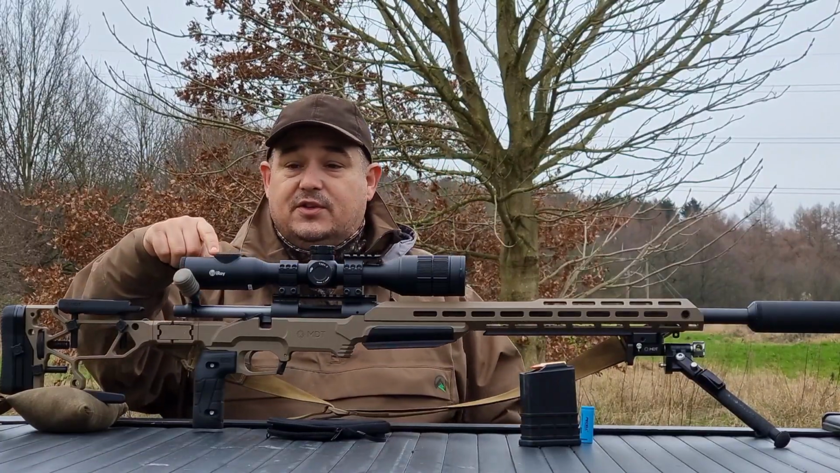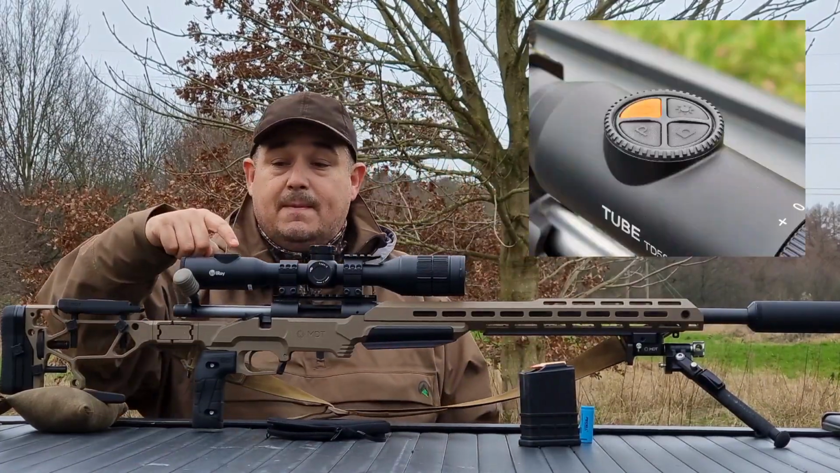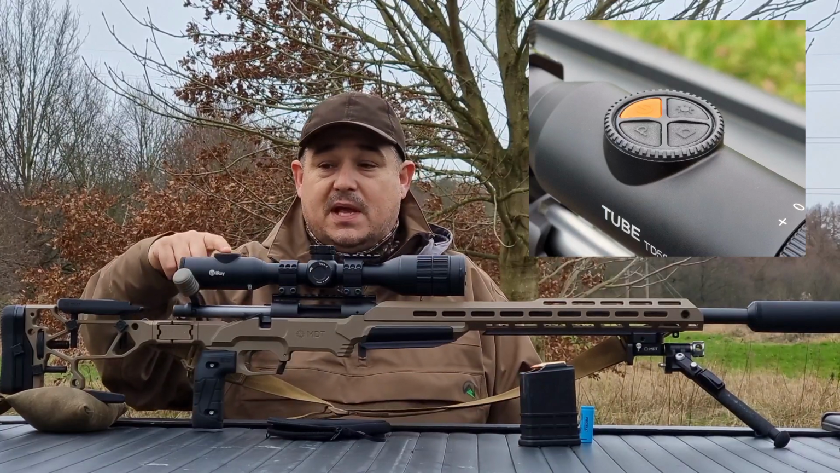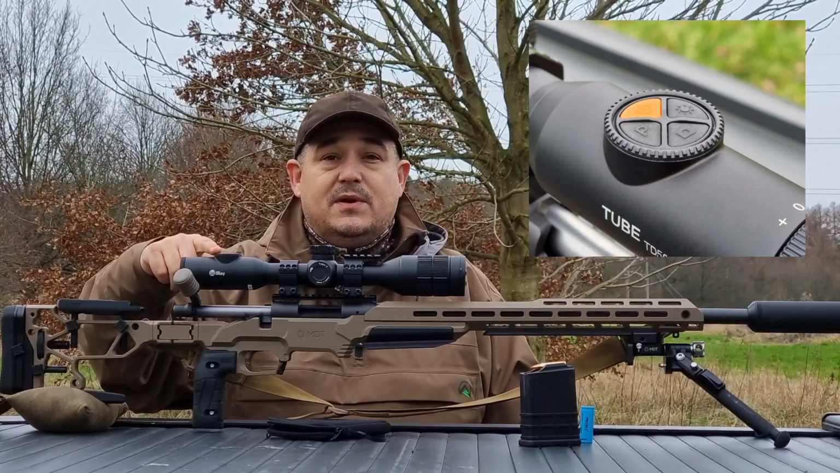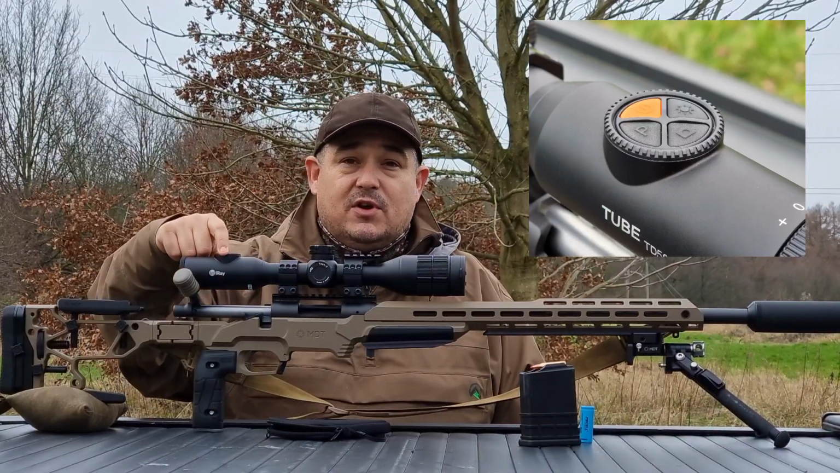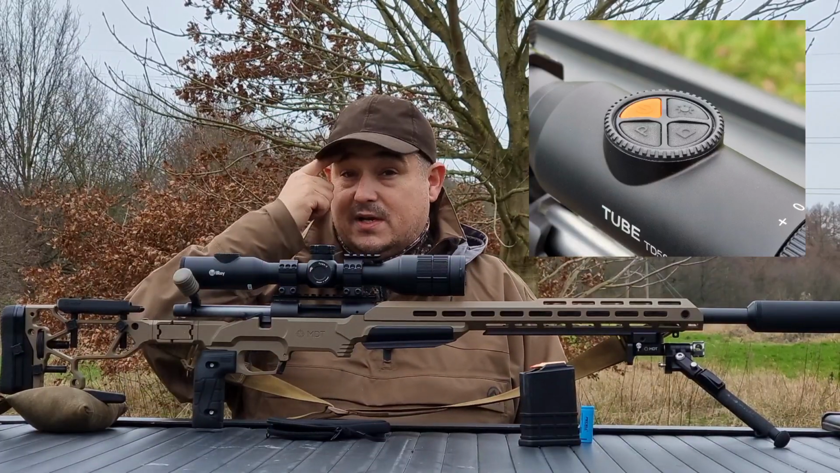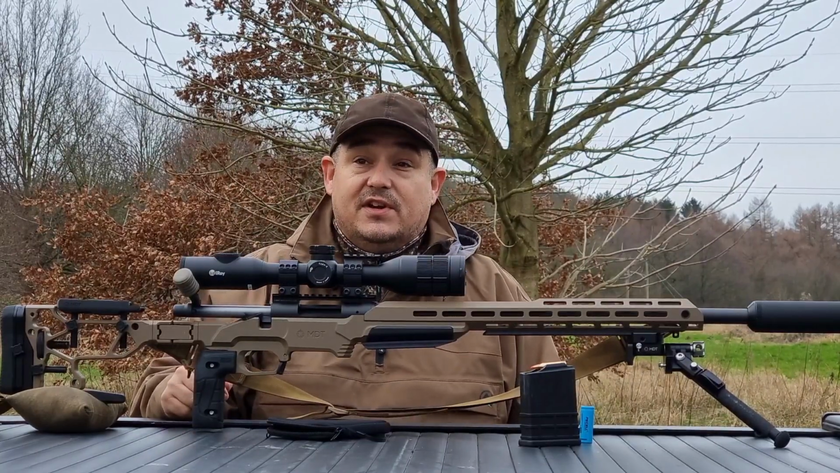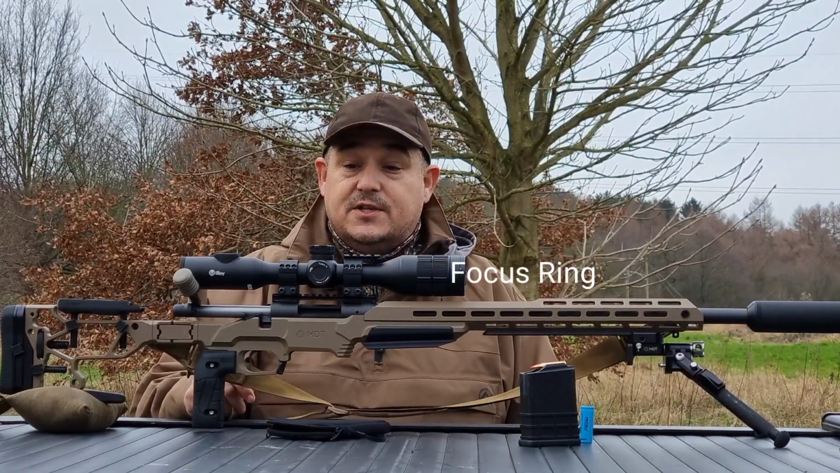Basic layout of the scope: you've got your ocular adjustment there to focus your image and crisp it up. On the top here, I'll put a picture in the corner. You've got the power button. You've also got the colour mode button, whether you're in colour, black and white or starlight mode. You've got photo and record button, and you've got brightness settings. There's 5 levels of brightness on this, so if you're out in the pitch dark, you can bring it right down so you're not giving yourself any eye strain when you're looking down range.